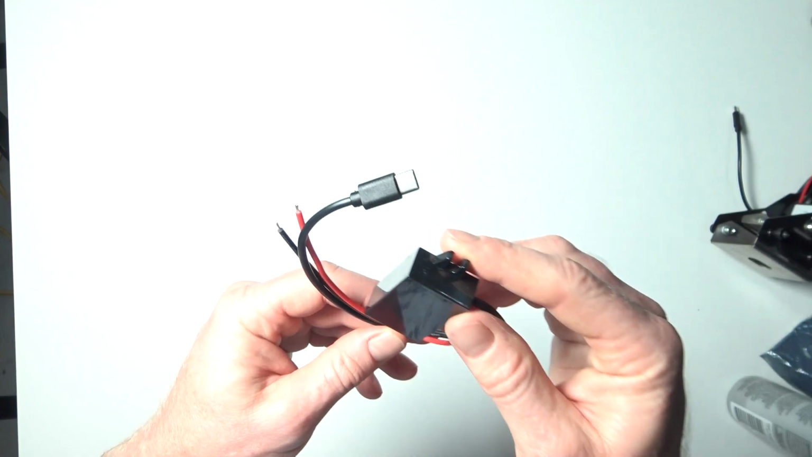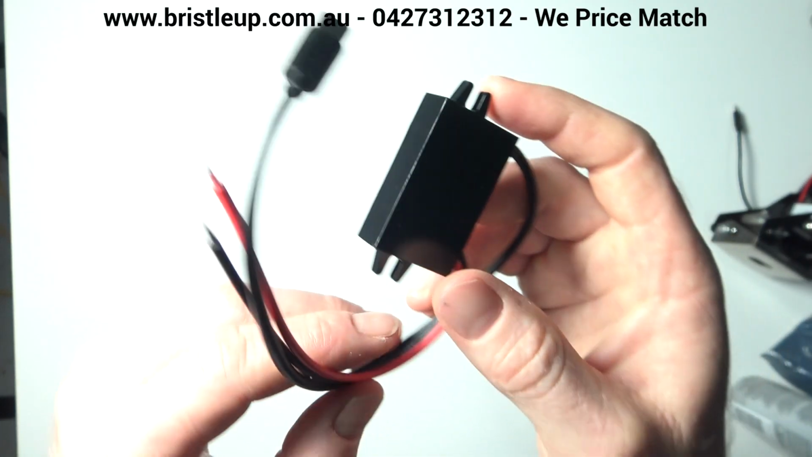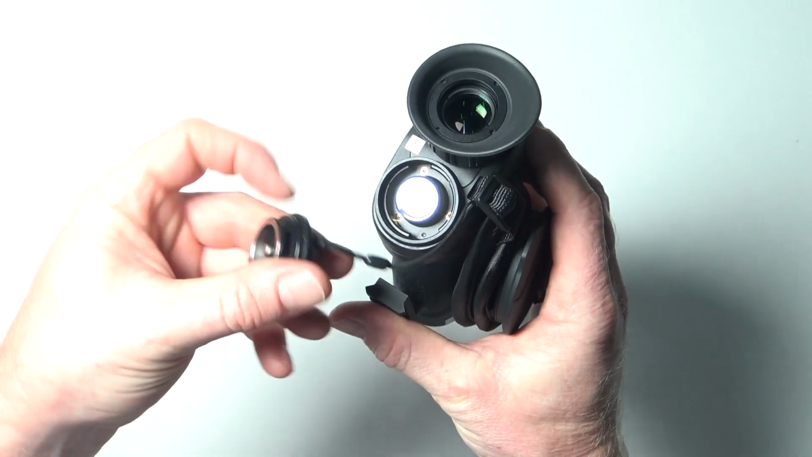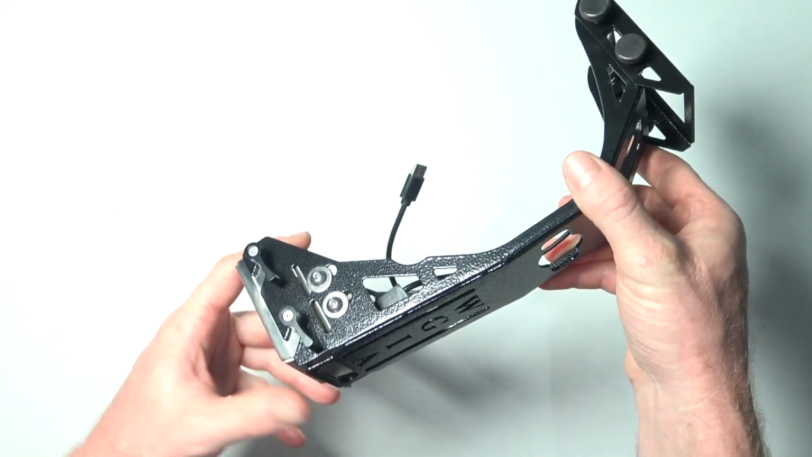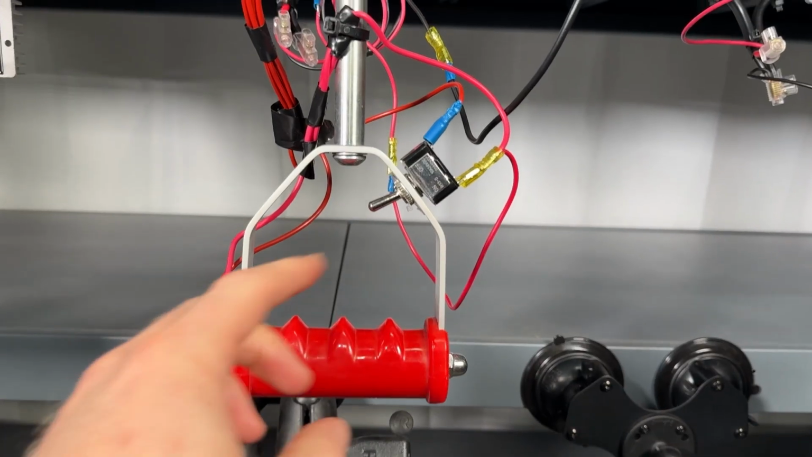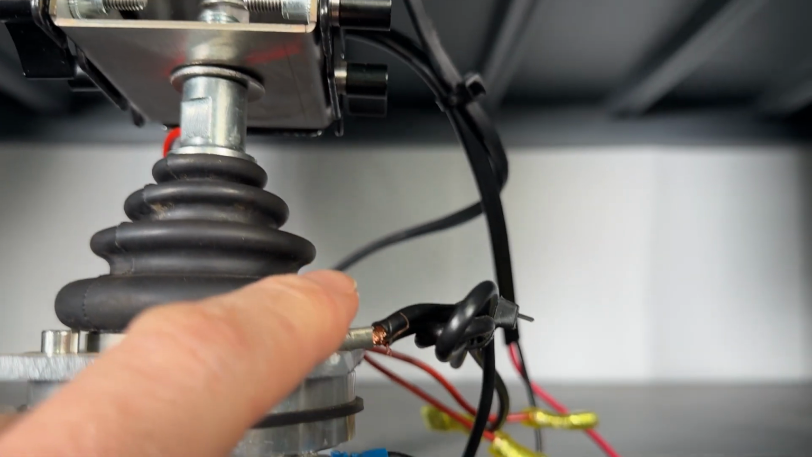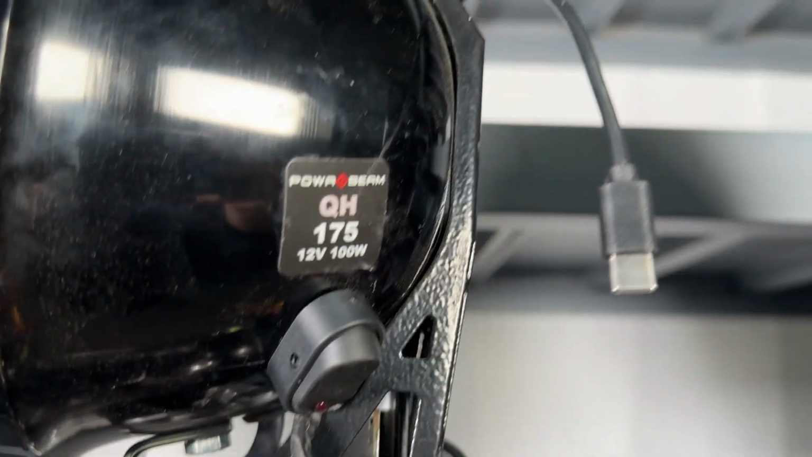Installed in each bracket is a 12 volt / 24 volt converter to power your thermal, so you don't have to worry about changing batteries. You can run a new line to power this or tap into your handle power. However, to be able to control your light independently from your thermal, you will have to do some minor rewiring, which we will cover in this review.